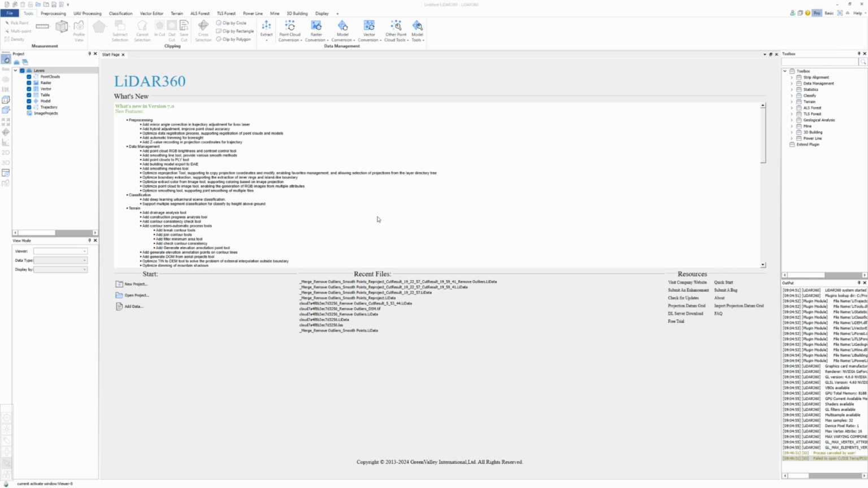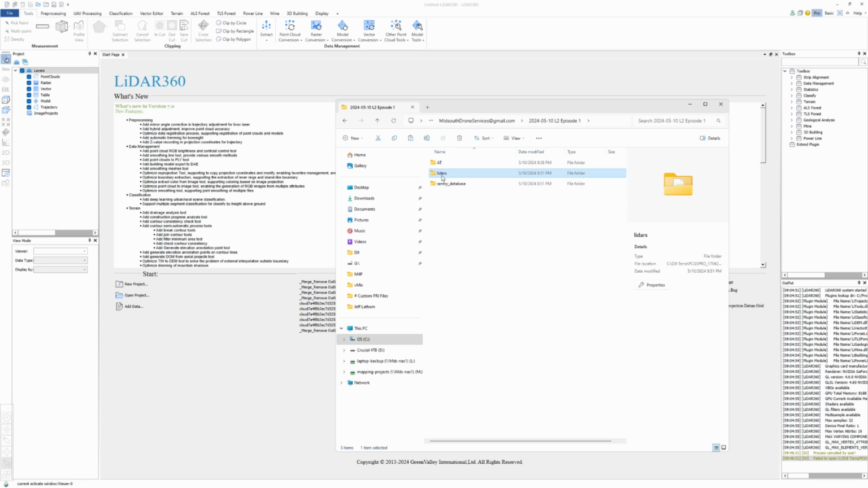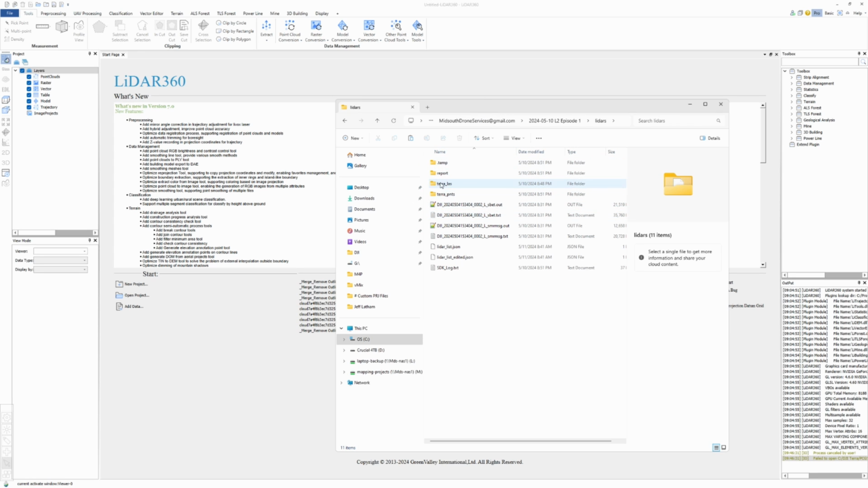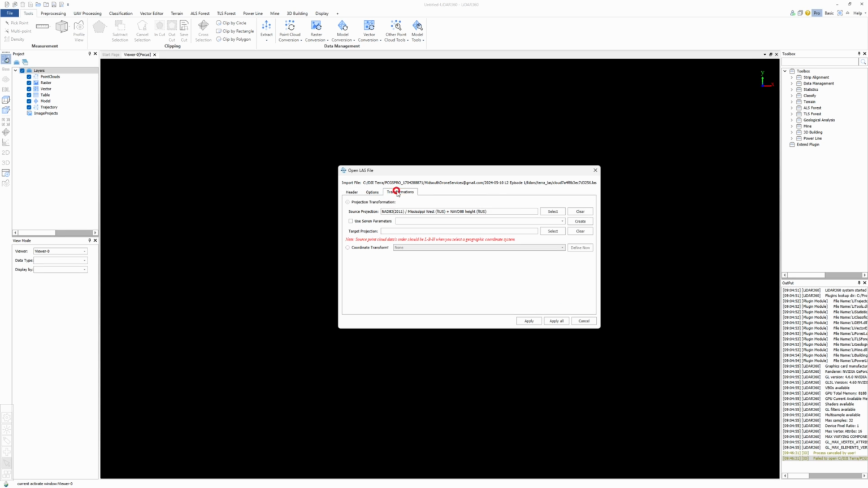All right, so I have LiDAR 360 open. This is the folder, again, these are the 3 folders, then we go to LiDARs, and then Terra LAS, and this is the last file that was generated, so I'm going to drag this in. And remember, we set this to Mississippi West, feet US, and NAVD88, which is GeoID height, so we're good.